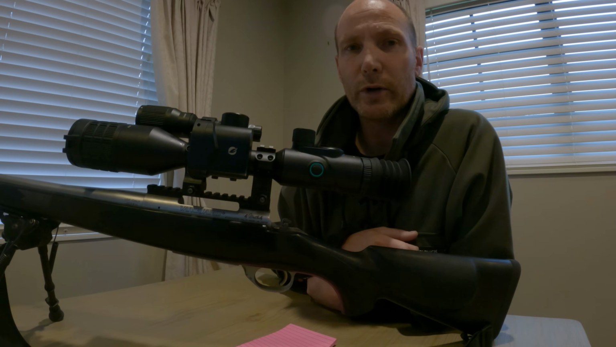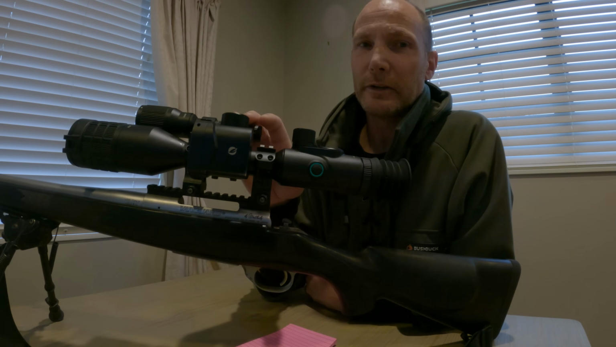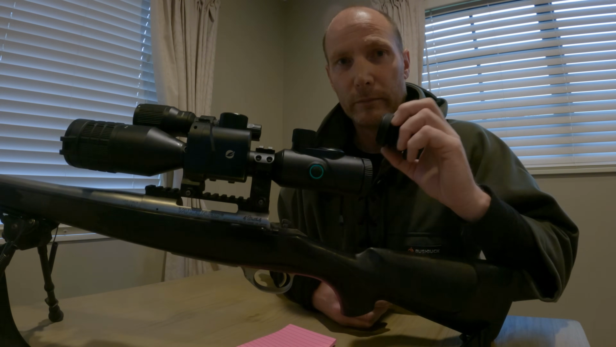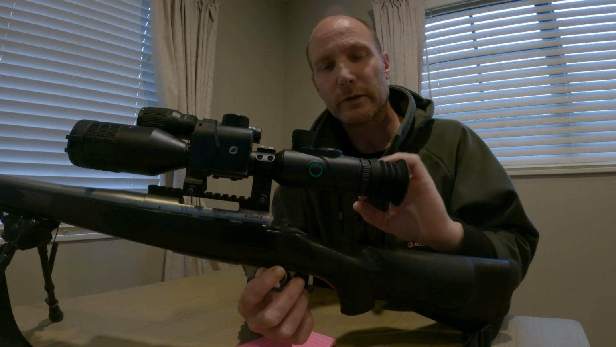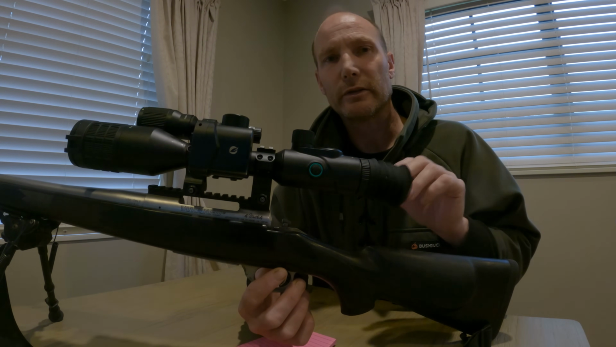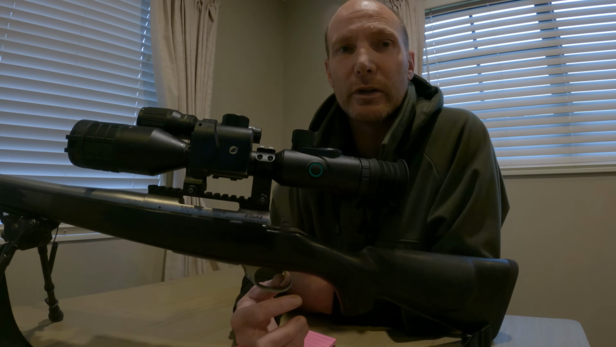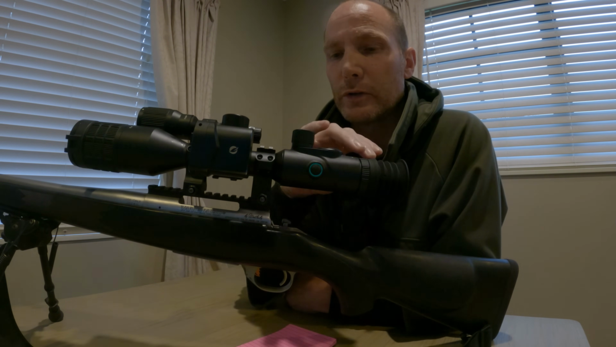You can adjust the screen brightness on it. It's got picture-in-picture. There's pretty much nothing these guys haven't thought of when they've put this thing together. Another feature I like, the eyepiece here at the back, the rubber eyepiece, it screws in and stays in quite solid, which is handy for me because my pulsar one I have to tape on, because it just slides on with a magnetic. This one screws on, stays on a lot more secure.